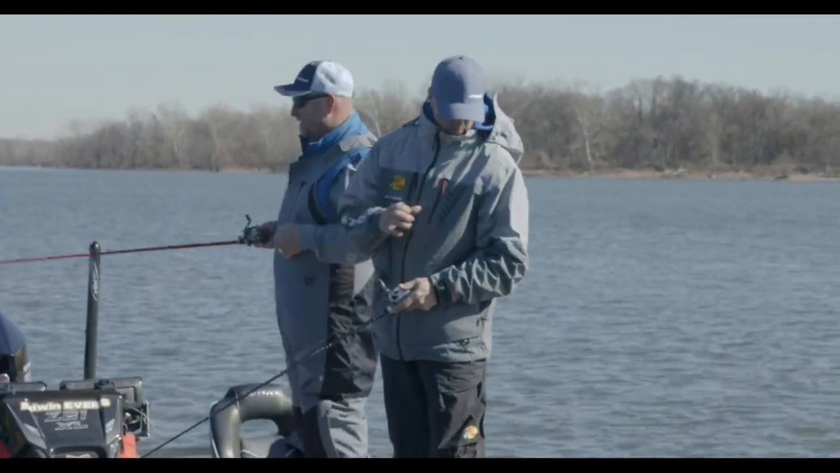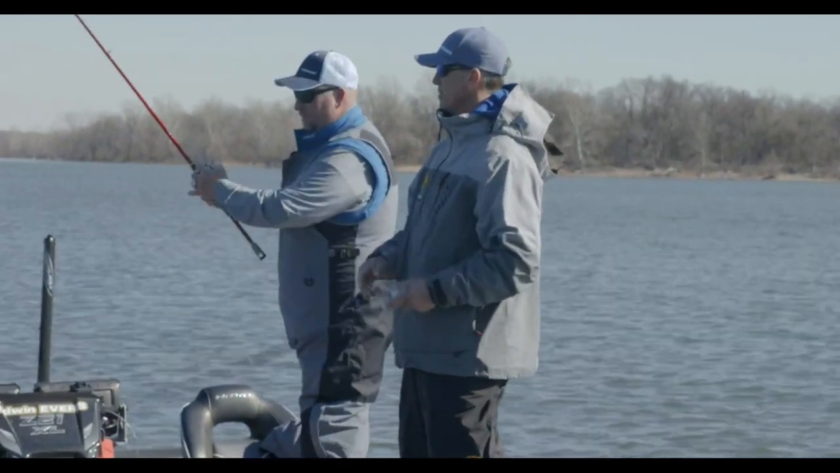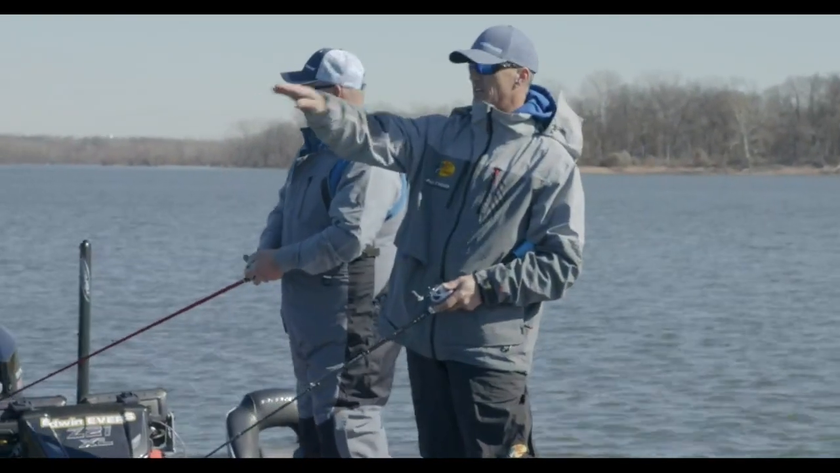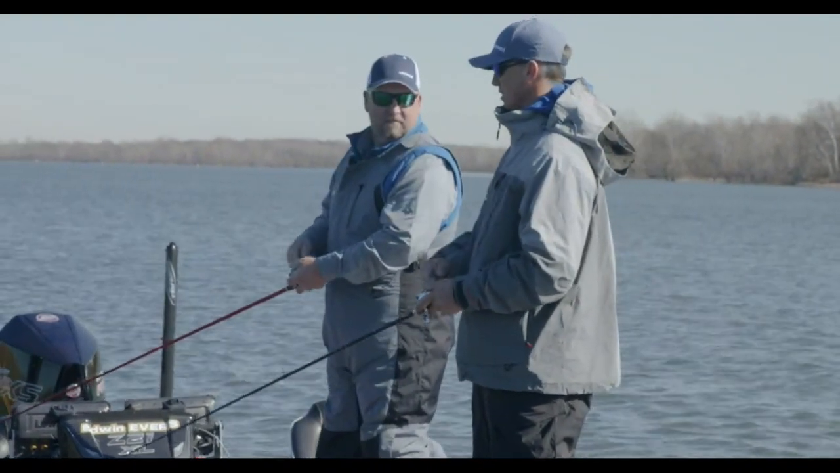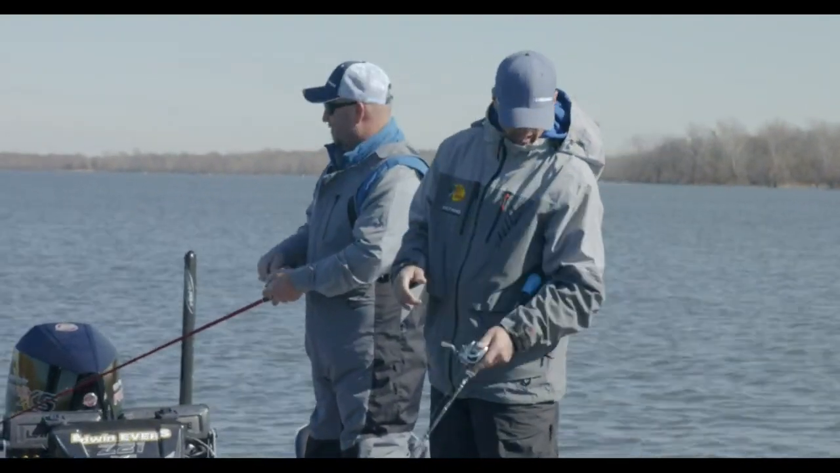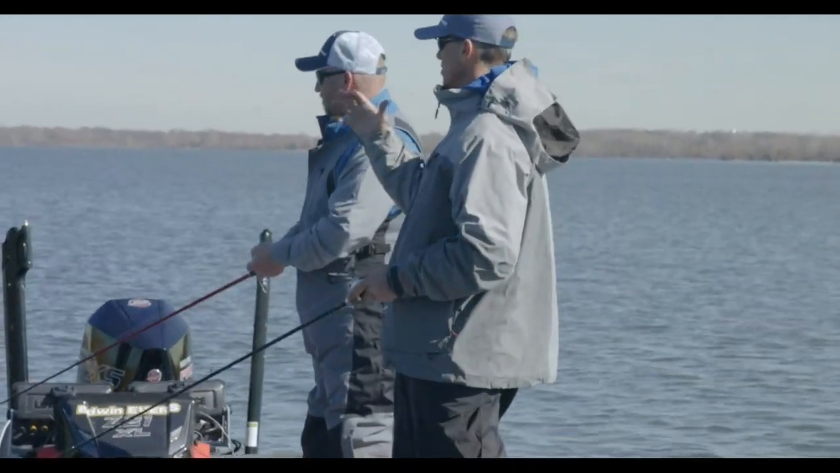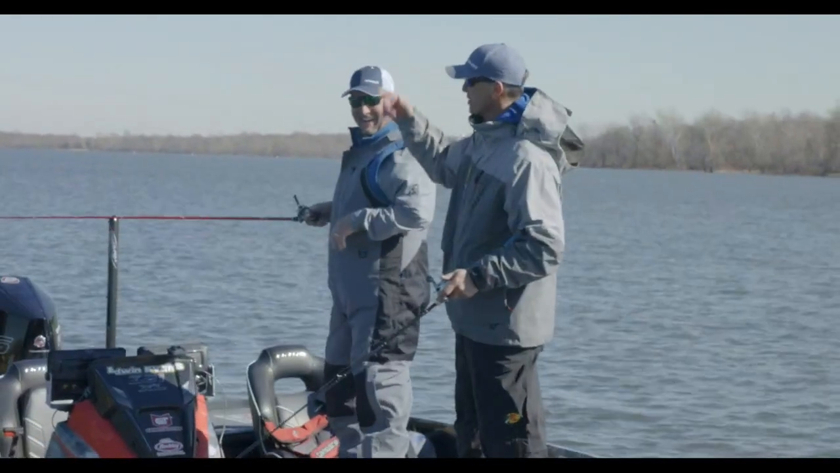I think for me, when I pull up to a spot and I want to orientate myself with, say, that stump's right over here at 10 o'clock, and then maybe I have a brush pile over here at 7 o'clock, or 2 o'clock, I can just use that to orientate myself, then make that cast, maybe switch back over to ActiveTarget, something like that. I'll let you throw first.